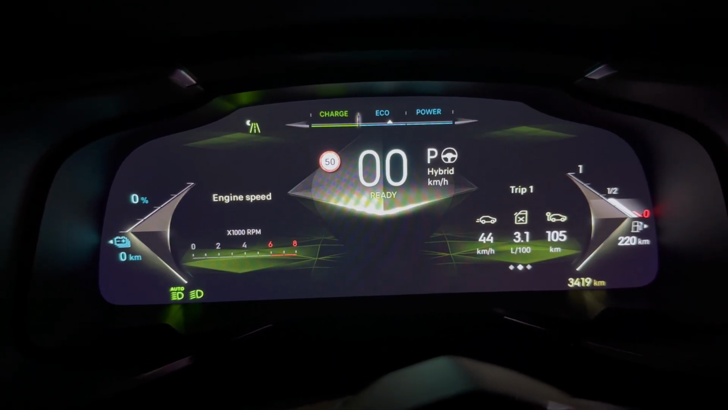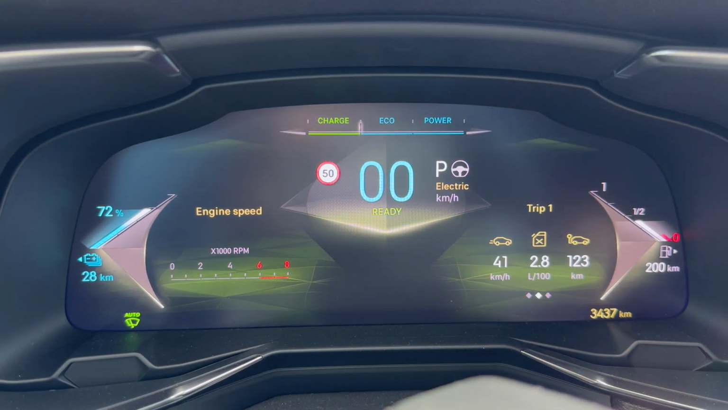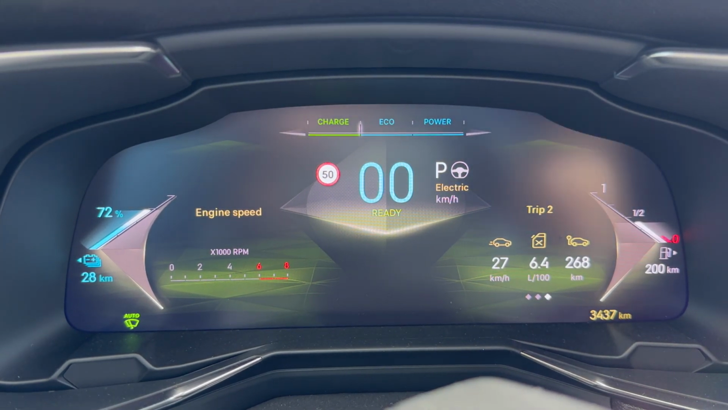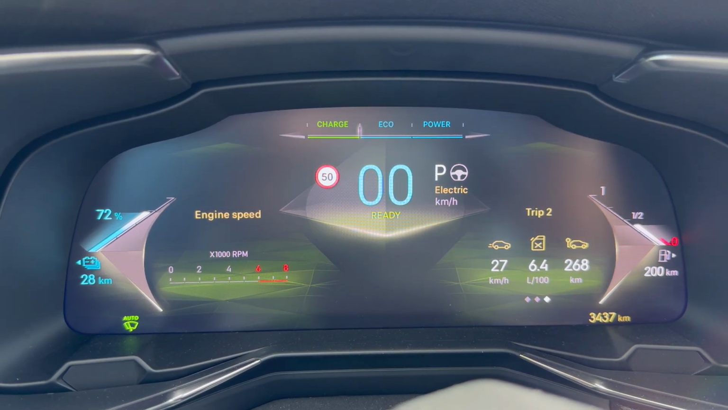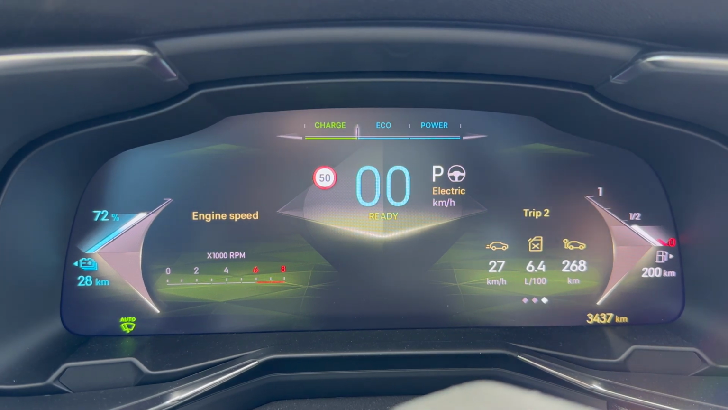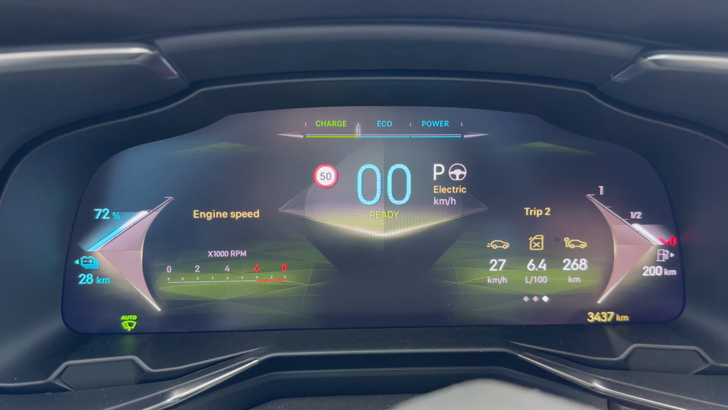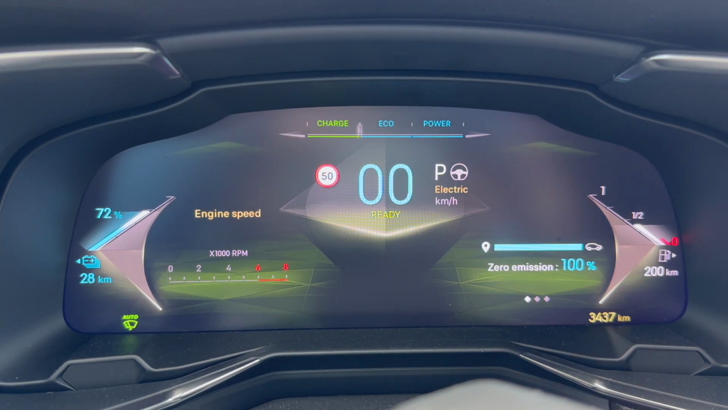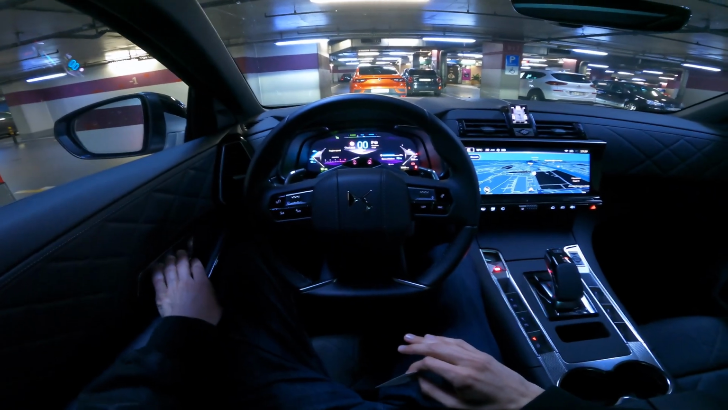It's a big SUV. So just returned the car. So this is total fuel consumption when you charge the battery. So from the person that didn't charge the battery, you can see that the consumption keeps dropping, and this is maybe more realistic for this size of SUV when you charge the battery. So I'm gonna end it here. I hope you liked the review.